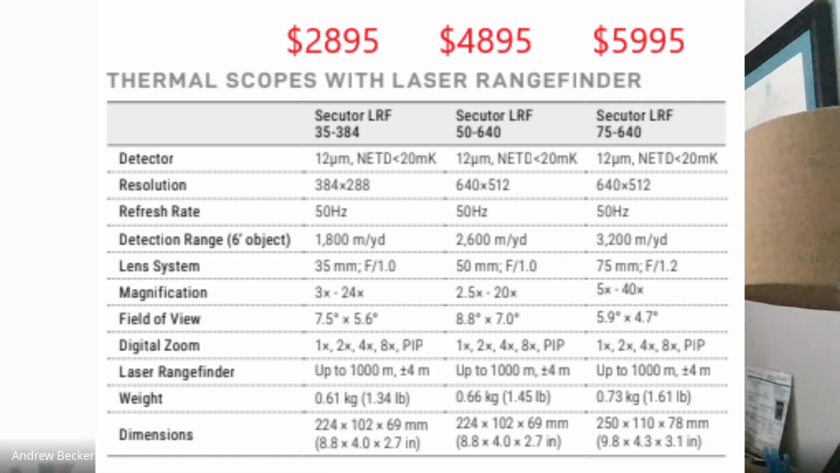When I pick this rifle up, I want to know exactly how far away my target is. I want to know what it is. I want it to look good, whatever. And having an upgraded sensor over the original Varmints that we have, I think this might be a good option for the right type of person. The price points on those, you're looking at $2,900 for a 35 384, so a sub $3,000 35 millimeter laser rangefinder unit. And with that, you're getting a